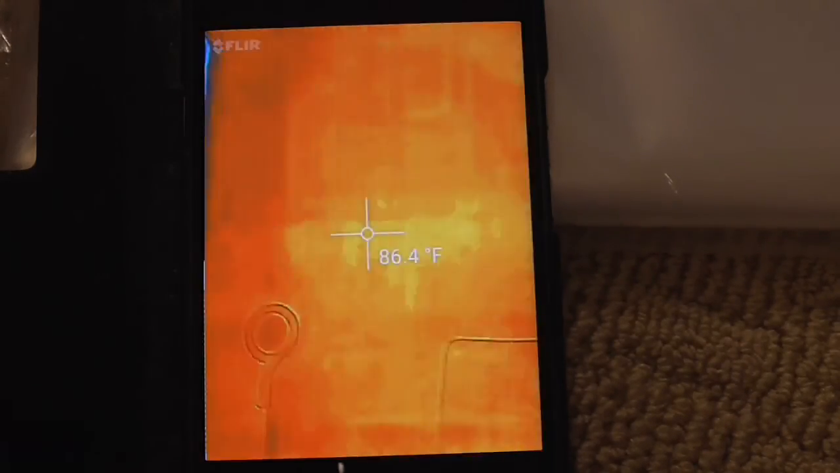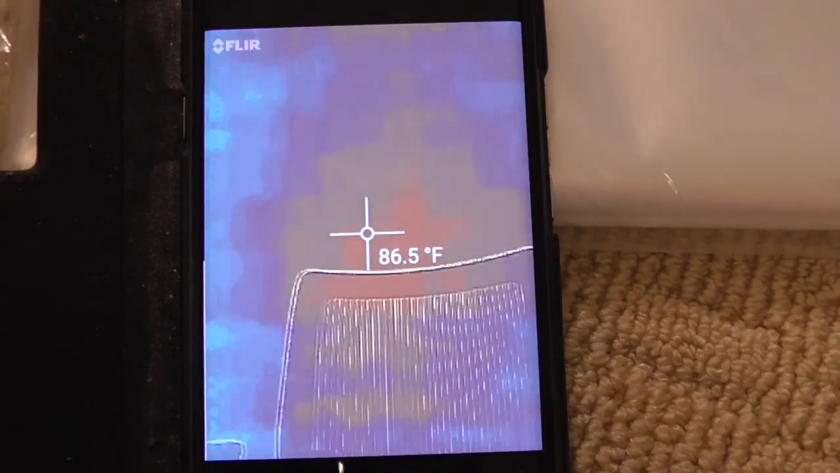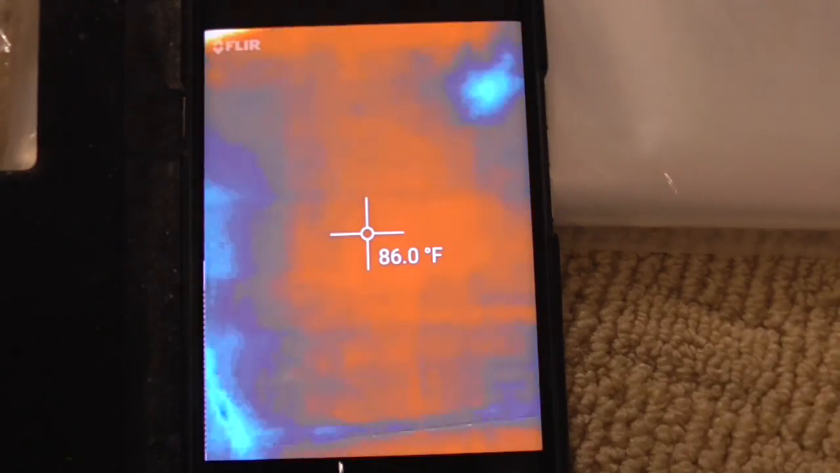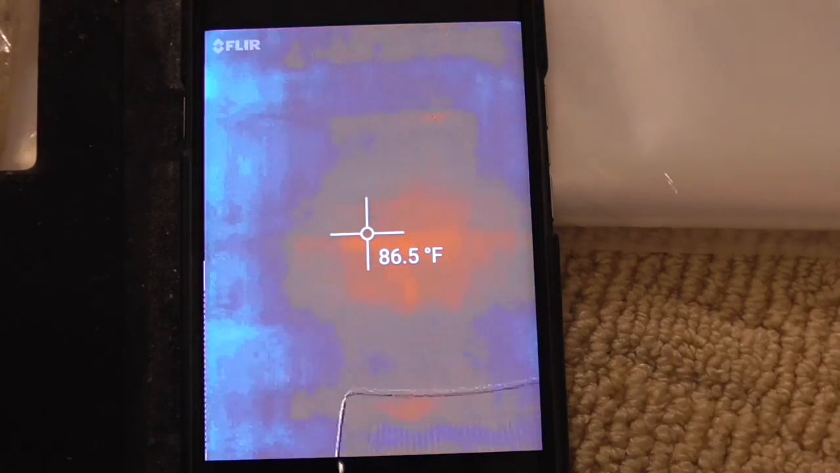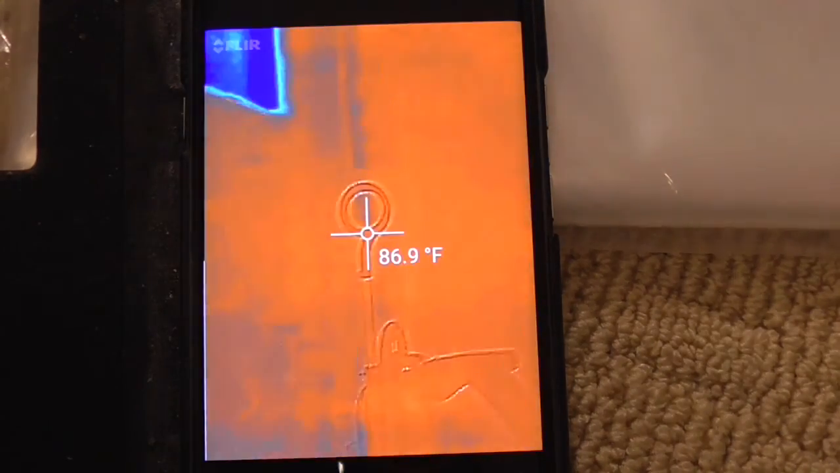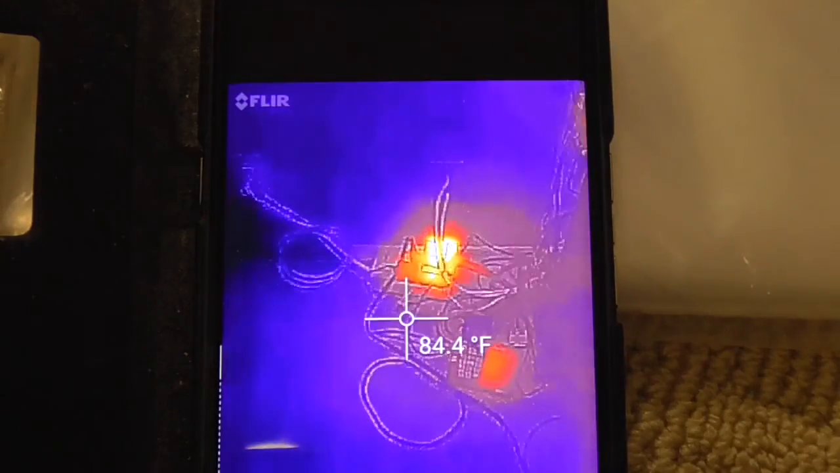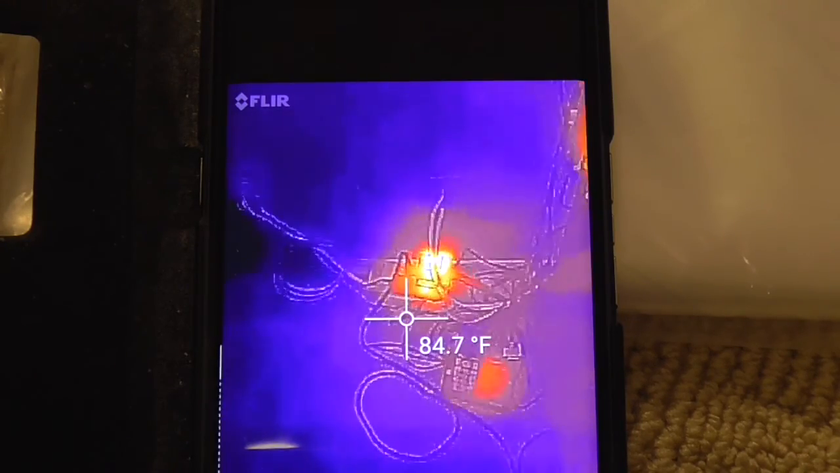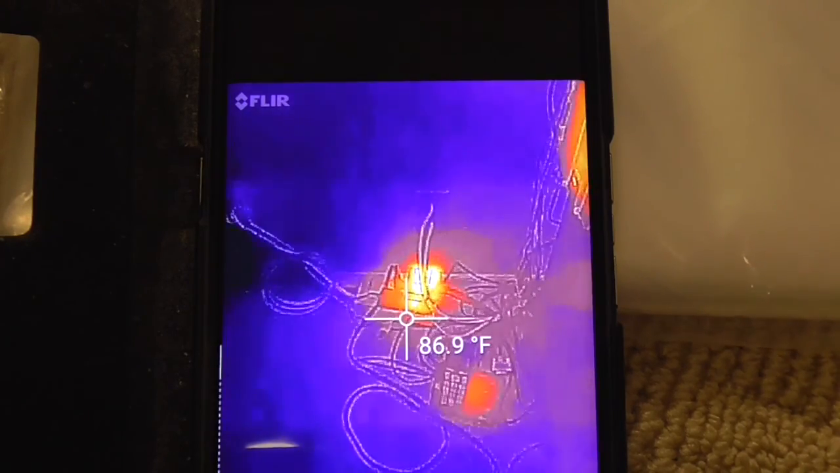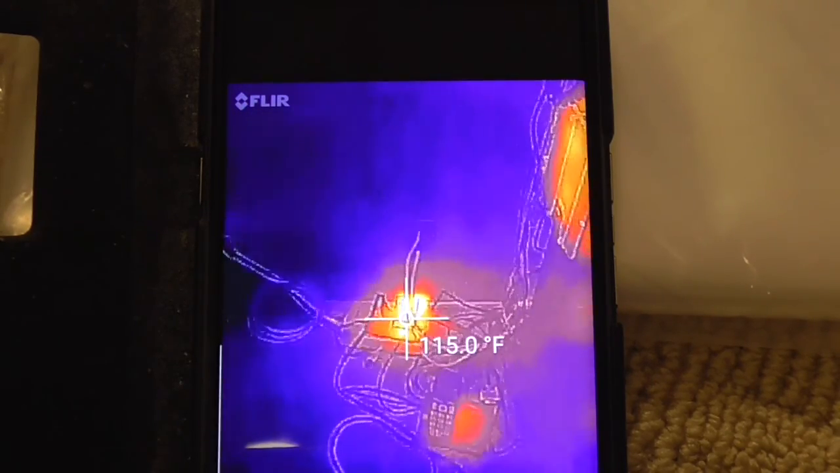I'm not really sure how great this camera is. I don't really know if I even want to keep this thing. I can't really tell much about what it's doing. Let me look up in the ceiling. I wanted to be able to see joists and studs, and I saw a video that showed you could do that. I don't really see that with my camera. I'm using the iron setting now, and all that means is that it has different color patterns. And we're looking at a power box down there with 3 or 4 AC adapters plugged in.